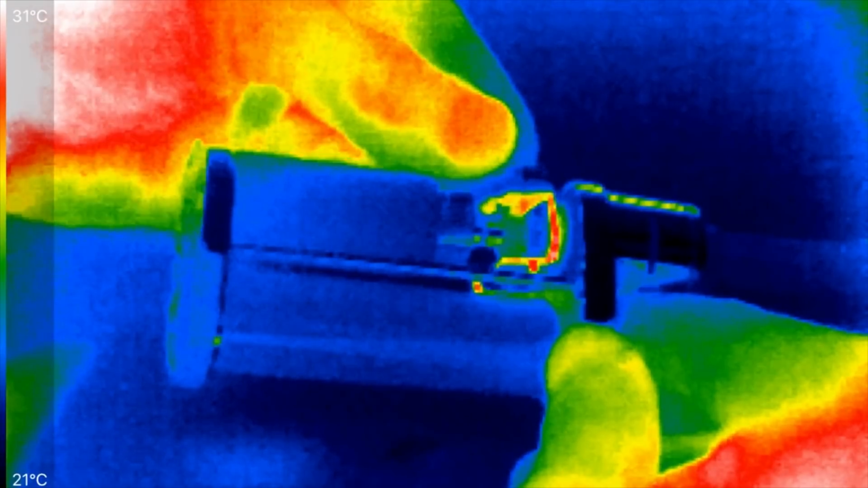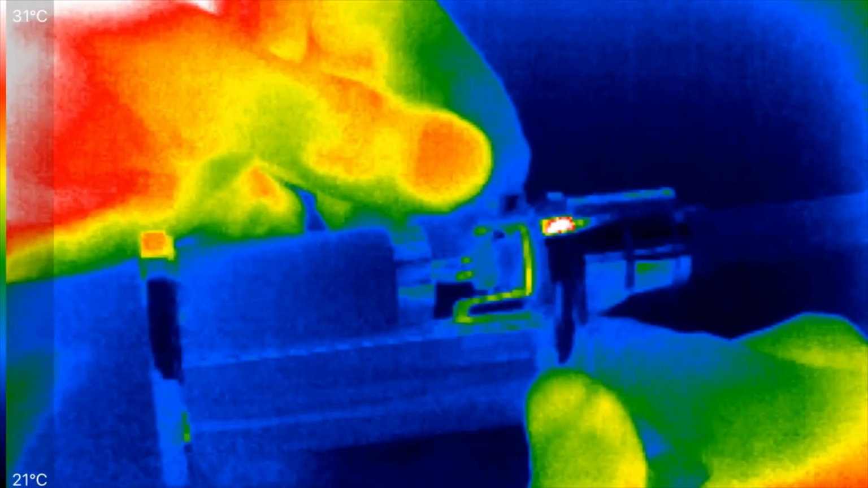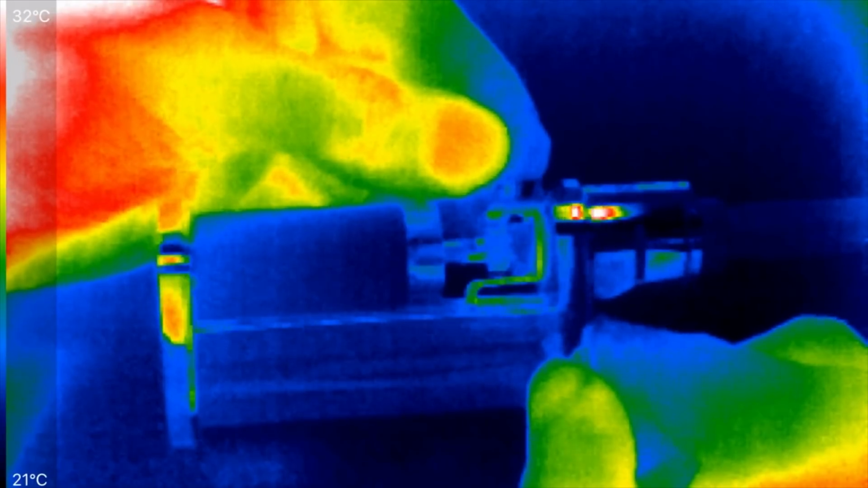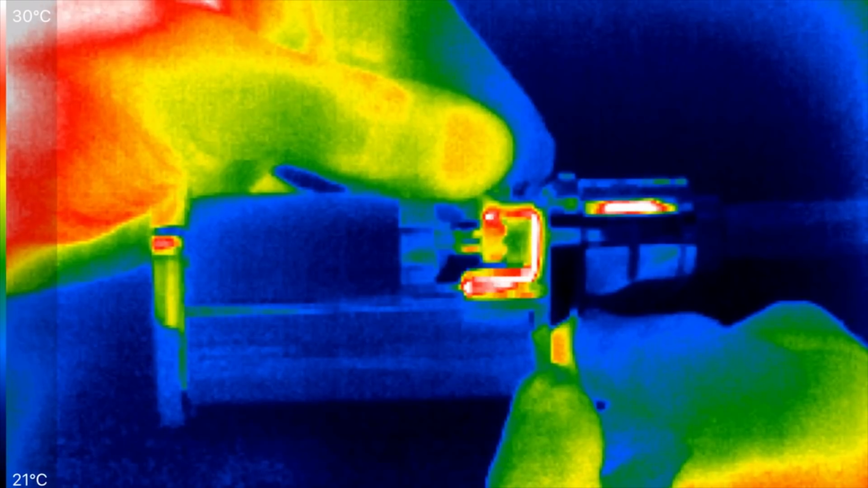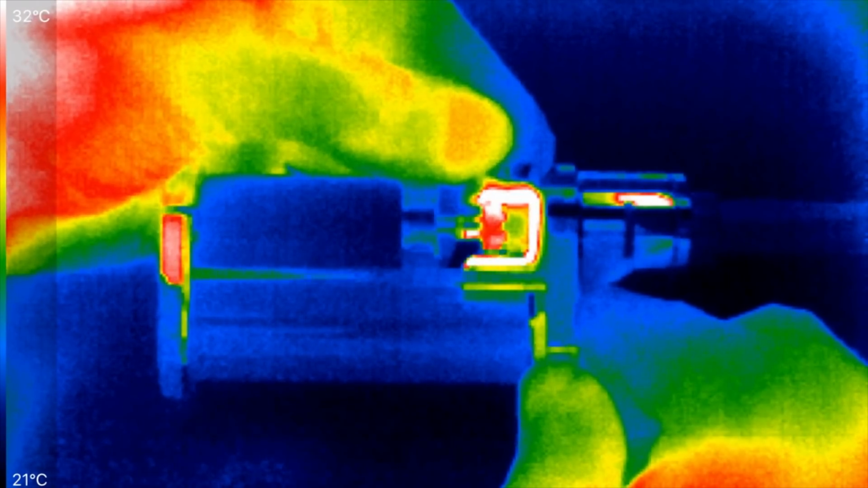Oh, okay, so that's pretty clear. Try to get some more of that strip. That is the brass strip and the 510 and the contact. Now they're up around 35 Celsius max. So they're heating up very quickly. So that's where our power loss is.